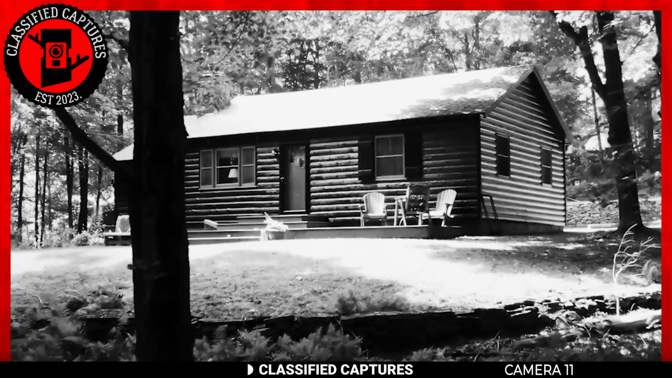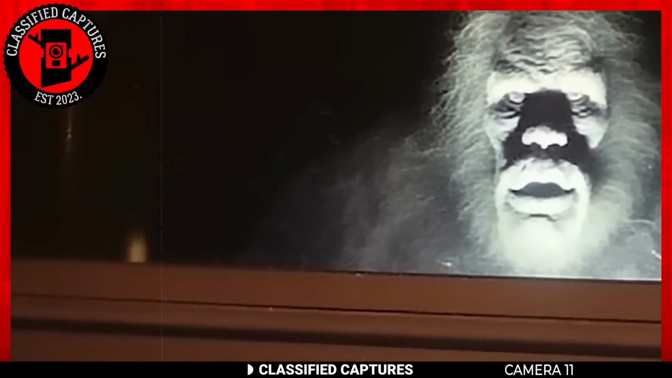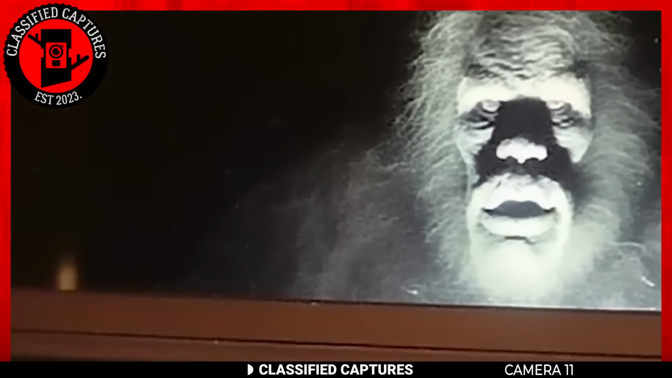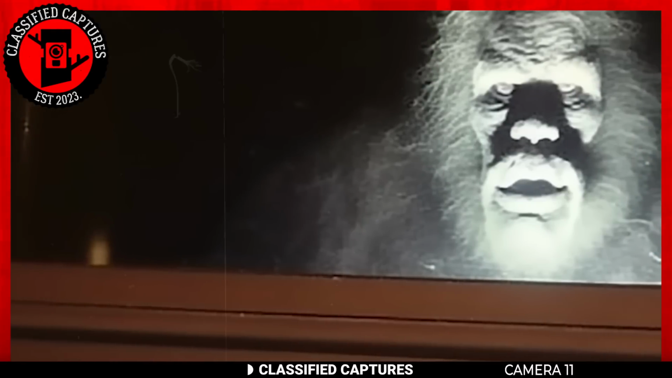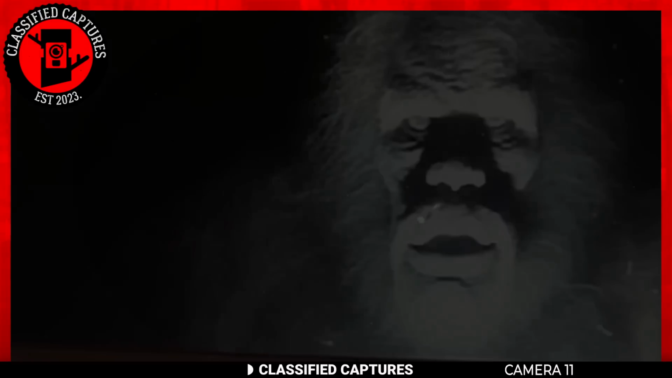In a secluded family getaway cabin nestled deep within the woods, a massive beast made its presence known by peering through a window, a sight that sends shivers down the spine. While the full body of the creature remained concealed, there was no mistaking its identity. The unmistakable features of Bigfoot were on display. A pair of eyes and a nose resembling those of a human, combined with the hairy exterior and an ape-like facial structure.